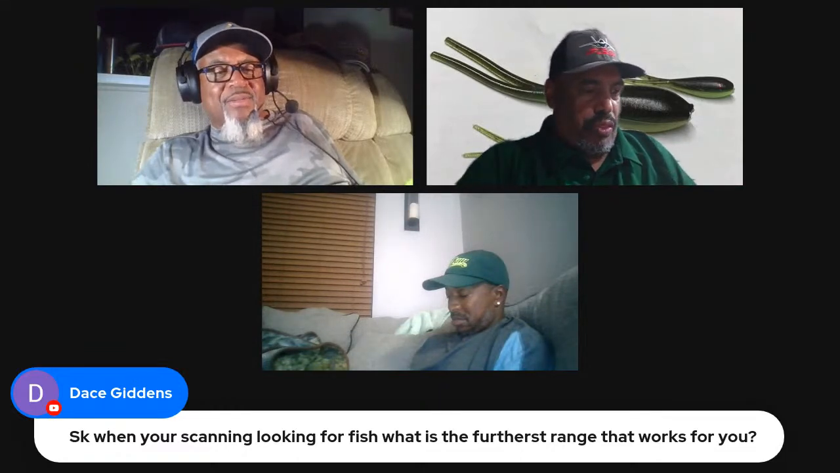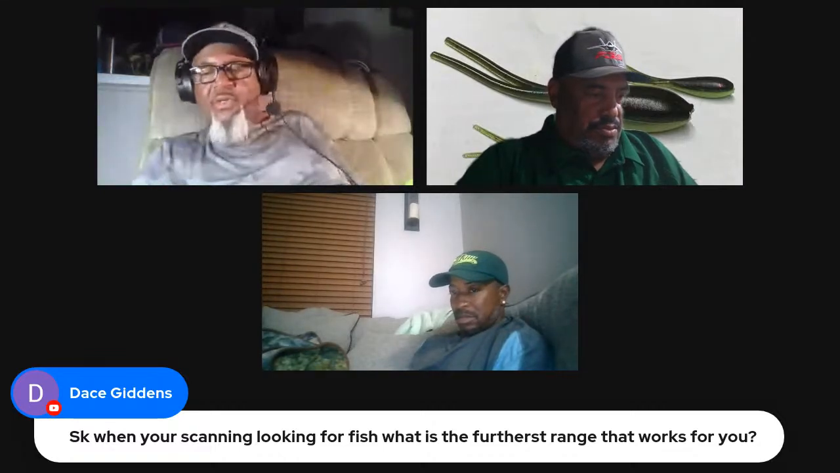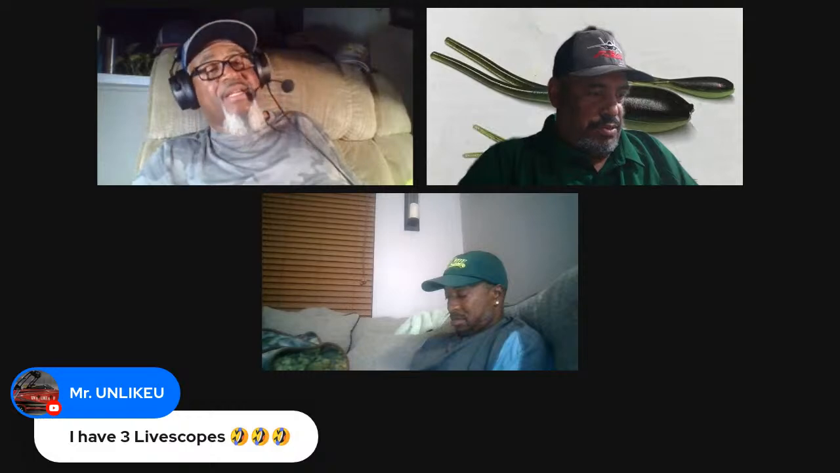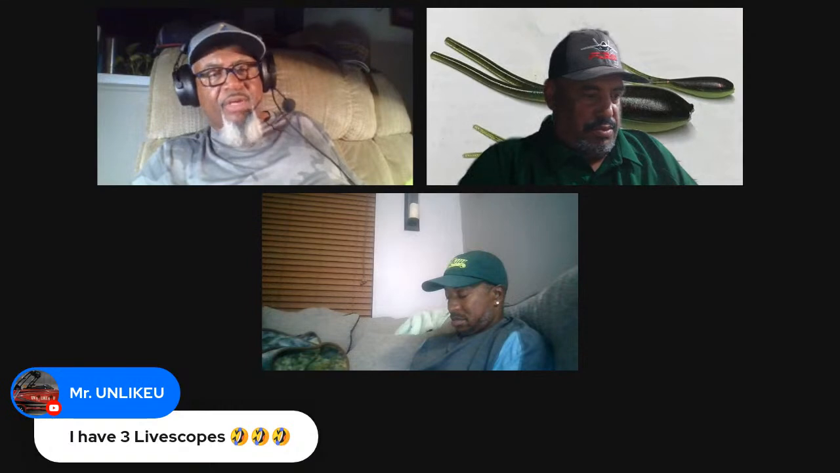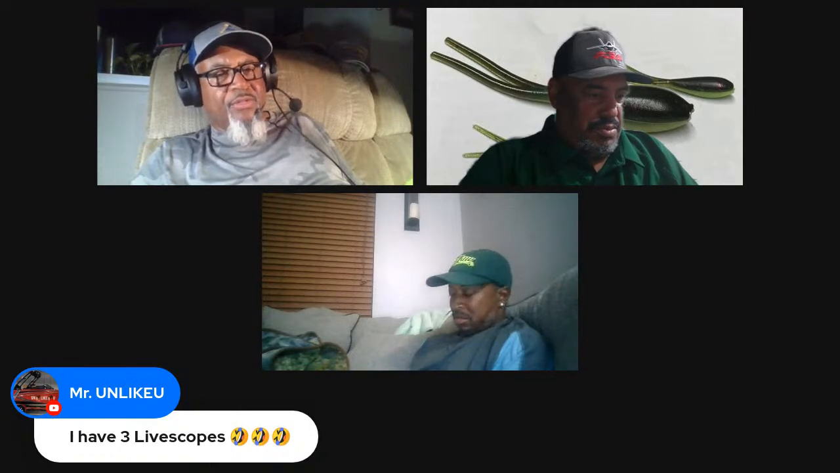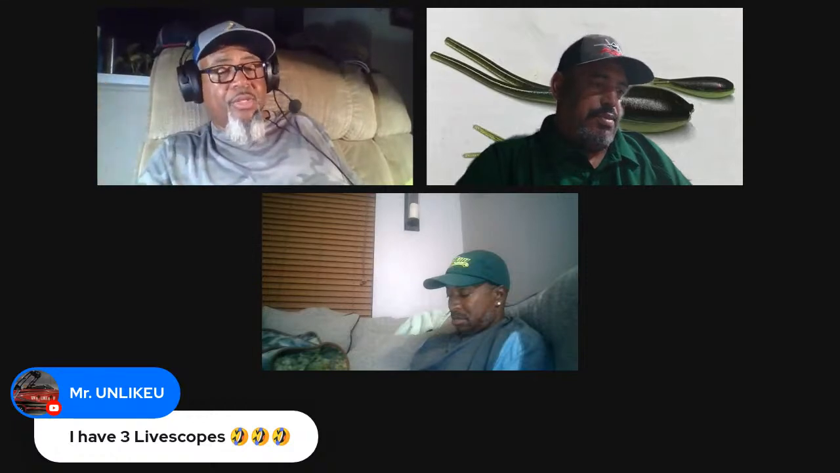Says SK, when you're scanning looking for fish, what is the furthest range that works for you? I'll usually run out sometimes 40, 50 feet. If I'm not seeing structure, I even run out 60 or 70. But the lakes that I fish, there's just structure everywhere. If you're in the right area, sometimes you don't even have to stretch it. You just go pile to pile to pile, or structure to structure to structure.